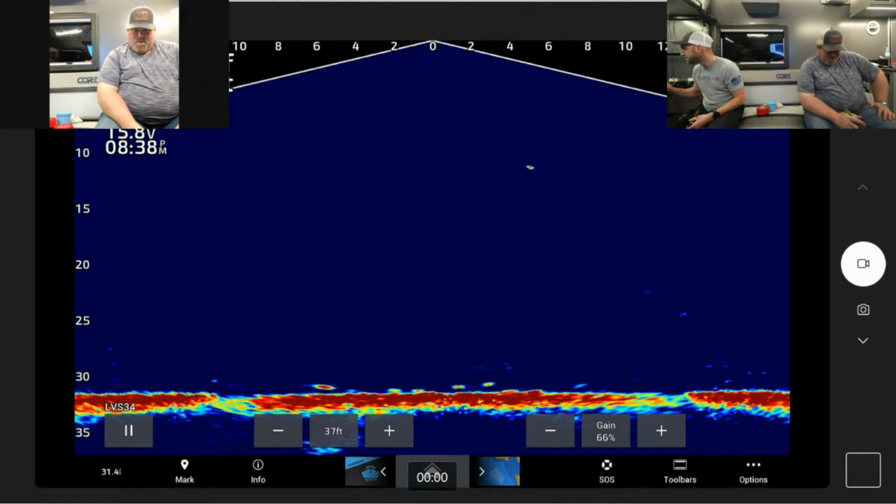Here we go. Feeling good about this drop here. This is going to be a good one. We're going to eat a fish. You need to swim. You need to swim. Mark left 10 feet, 12 feet down. Yep.